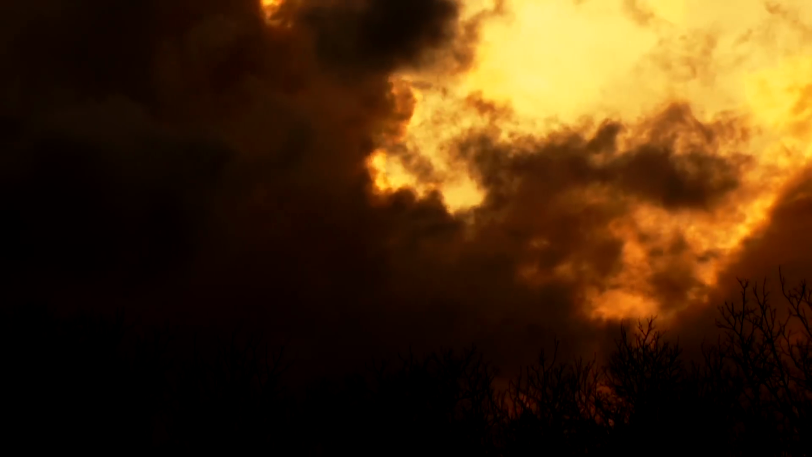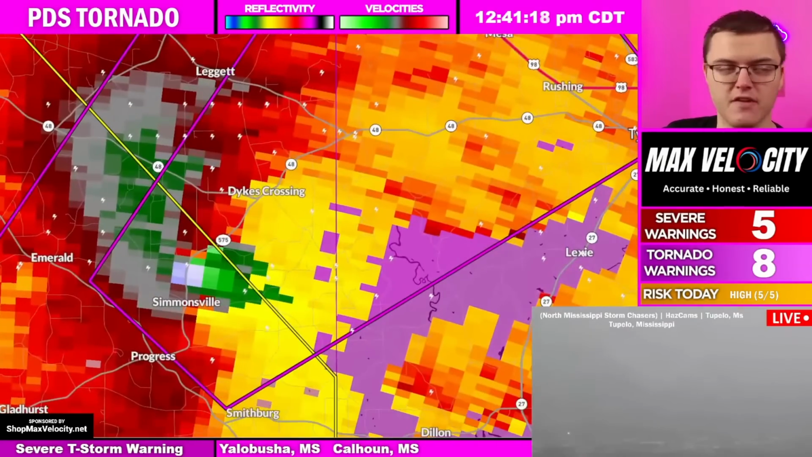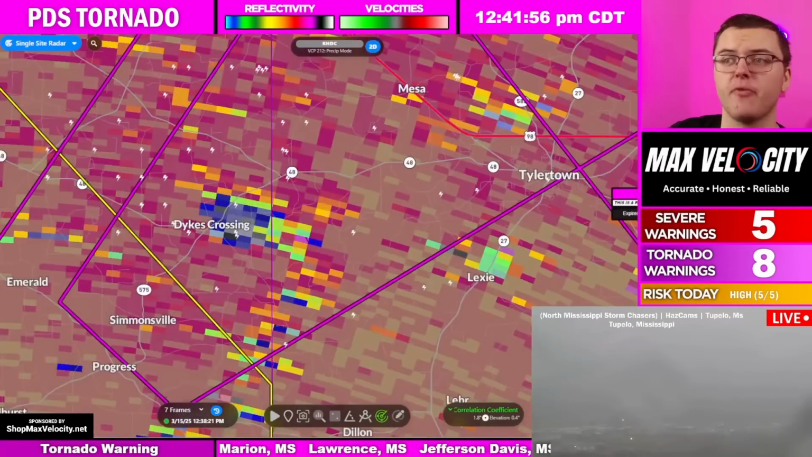National Weather Service in New Orleans has issued a tornado warning until 4 p.m. Central Daylight Time. A severe thunderstorm capable of producing a tornado was located 11 miles north. Hazard, tornado. Oh my goodness, this is a very intense tornado, guys. You gotta get to your safe place here in Tylertown.